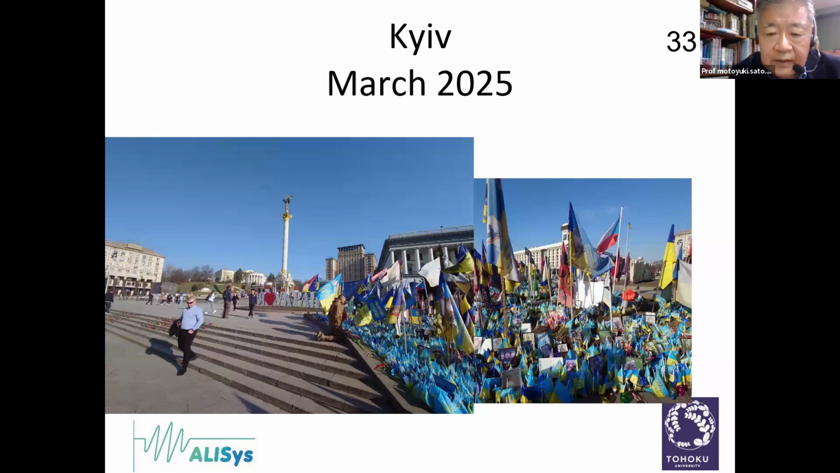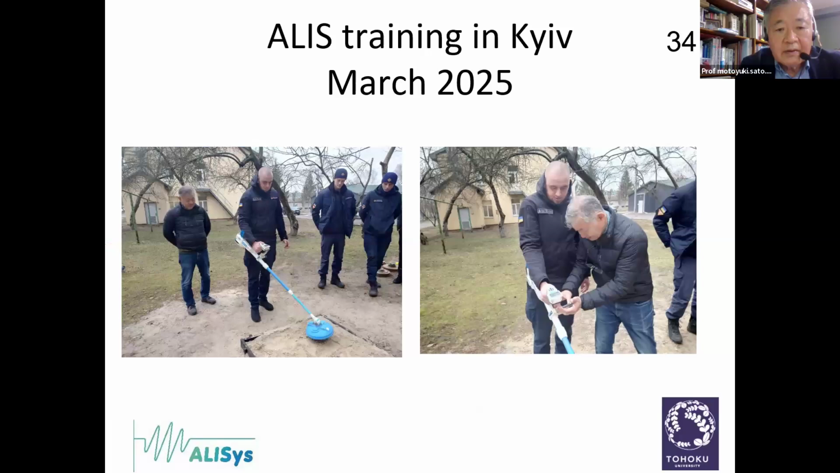Okay, so we delivered our sensors to Ukraine, and these sensors are now being used in Ukraine for landmine detection. I visited Ukraine two times, and last March I took this picture in Kyiv.